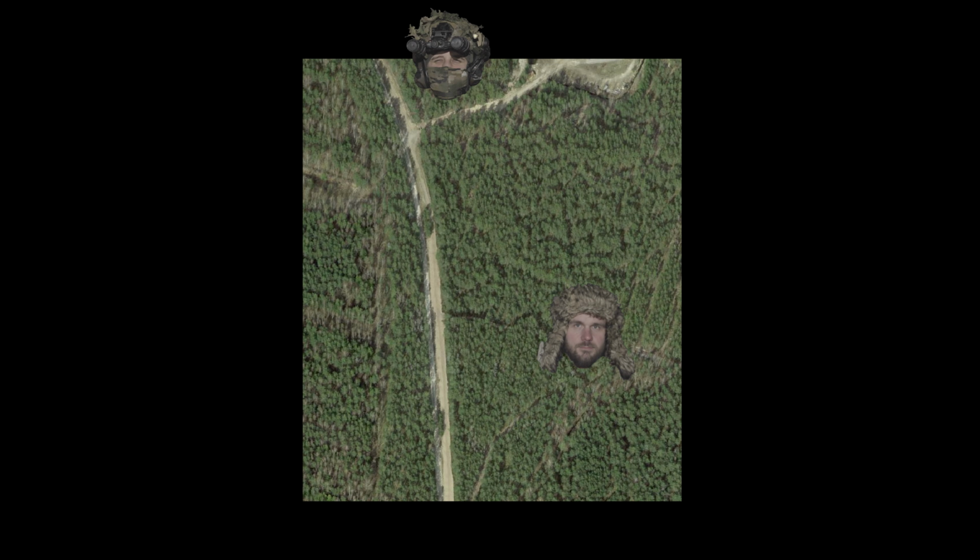So their objective is Recce, this T intersection in front of me. That's an important intersection for their unit. So they have sent a Recce element to check it out, and if they clear it clear, then they can have their unit drive and move through this T intersection. So it's a sort of realistic scenario.